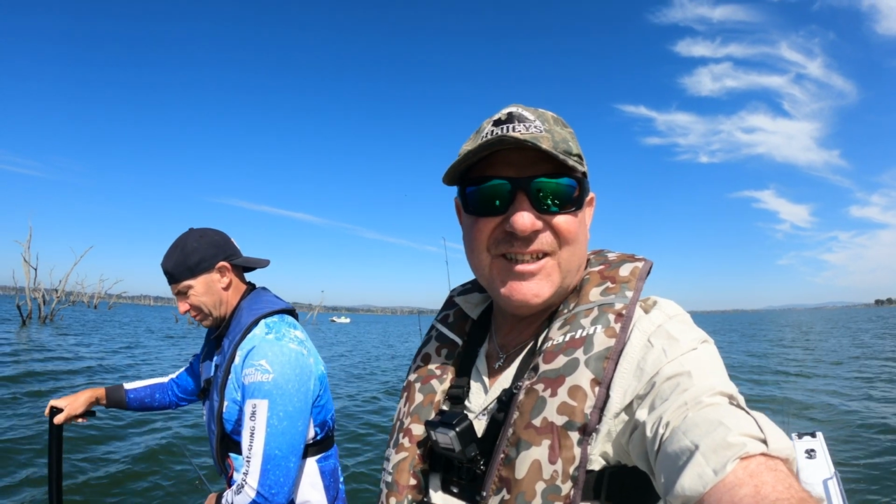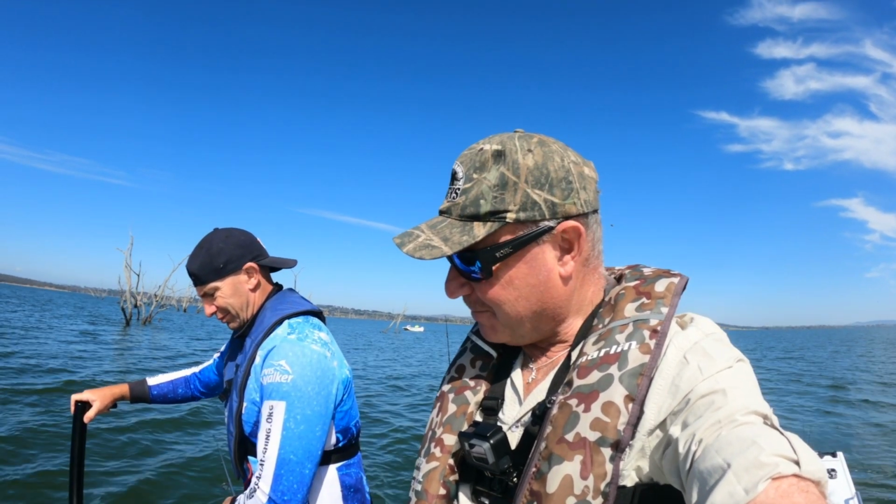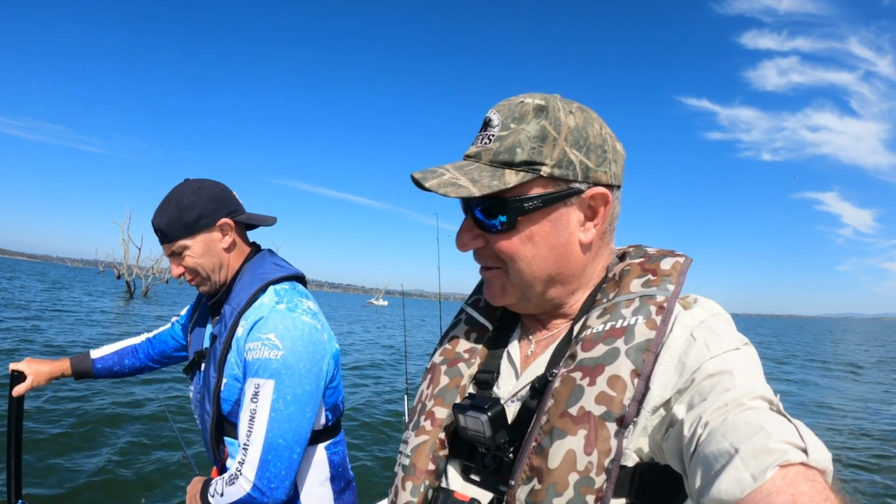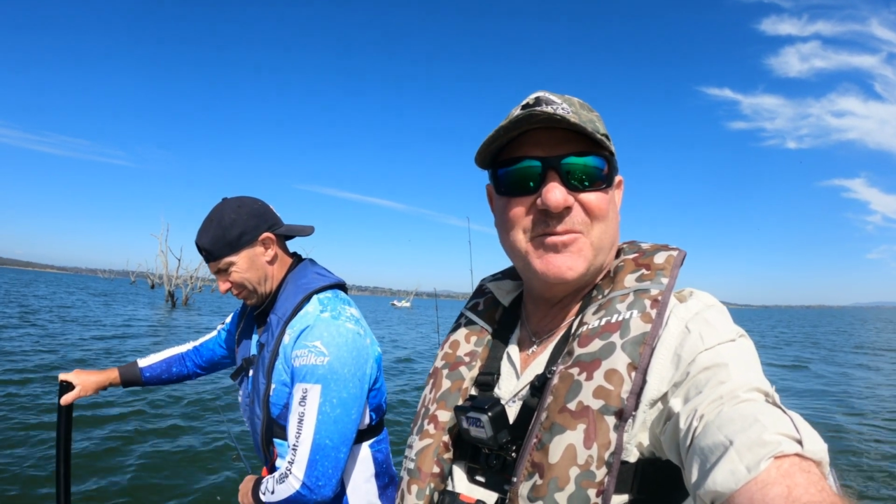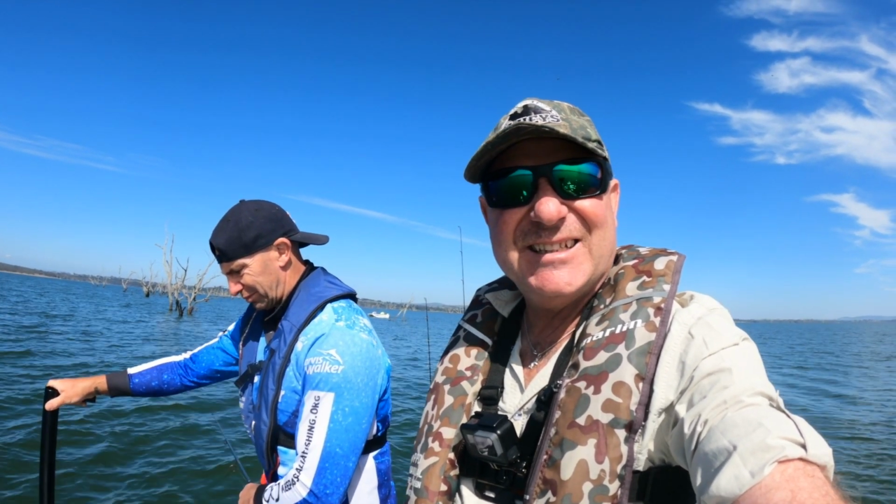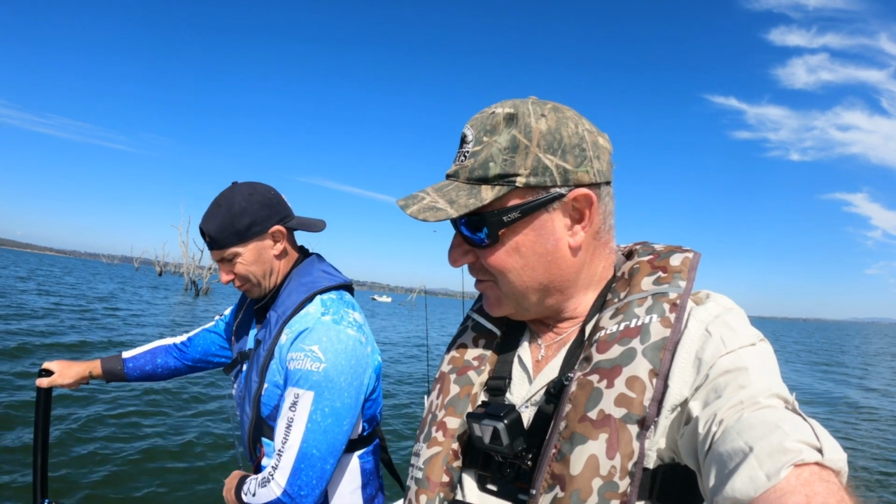Well, I must admit, this is a little bit of fun. It's a bit like playing an arcade game, really. You sound them up and you can see your lure chasing them, and whether they're hungry or not, it's up to them. But there's definitely some interest being shown in our lures so far.